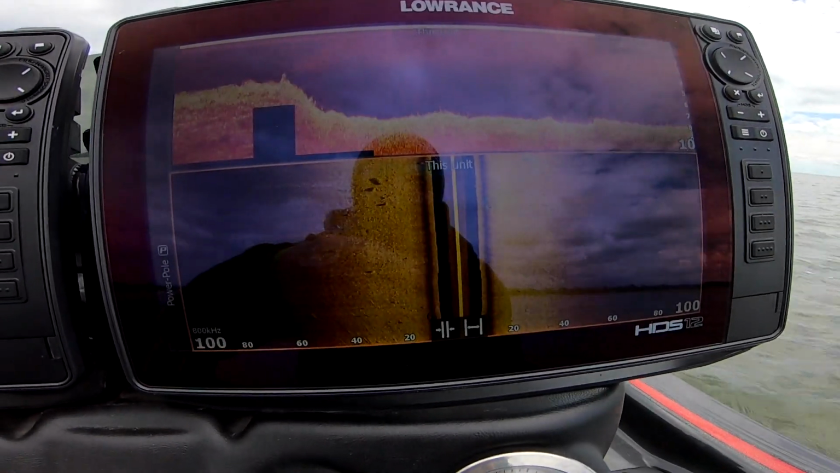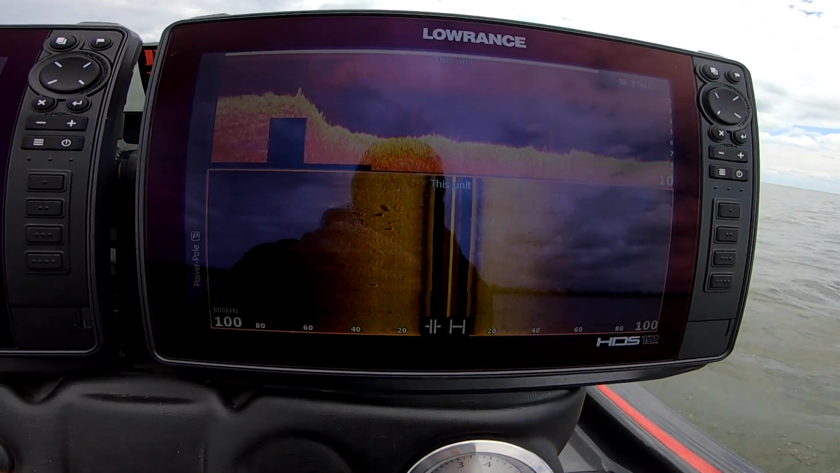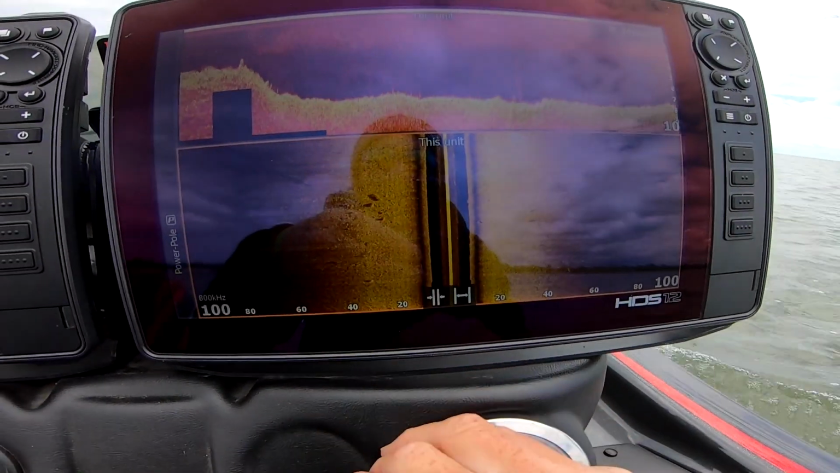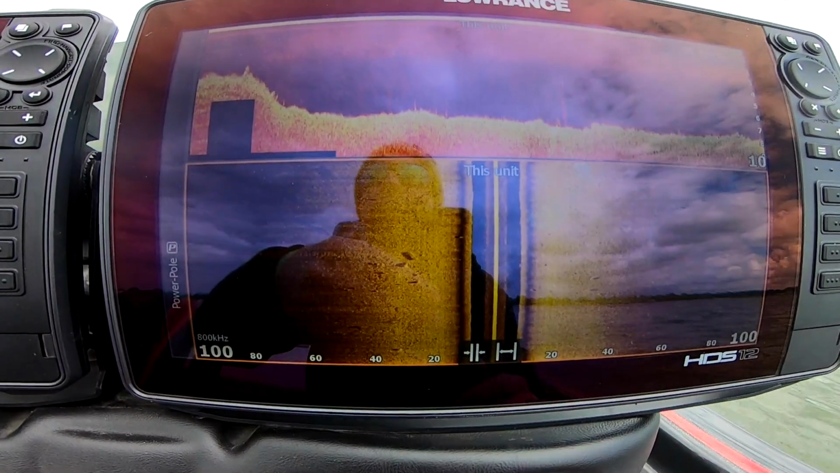All right, so I'm idling, trying to find some structure. You can see there's a good little drop off right here where I stopped. I stopped in about 4 foot of water, and then I idled out and it drops down to about 8 foot. There's a little bit of structure there. I see some rock piles sticking up. Looks like some trees right here.